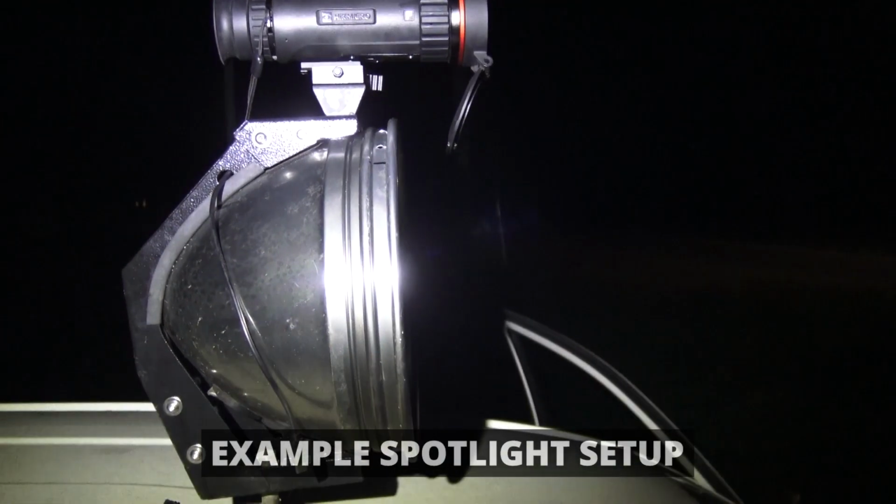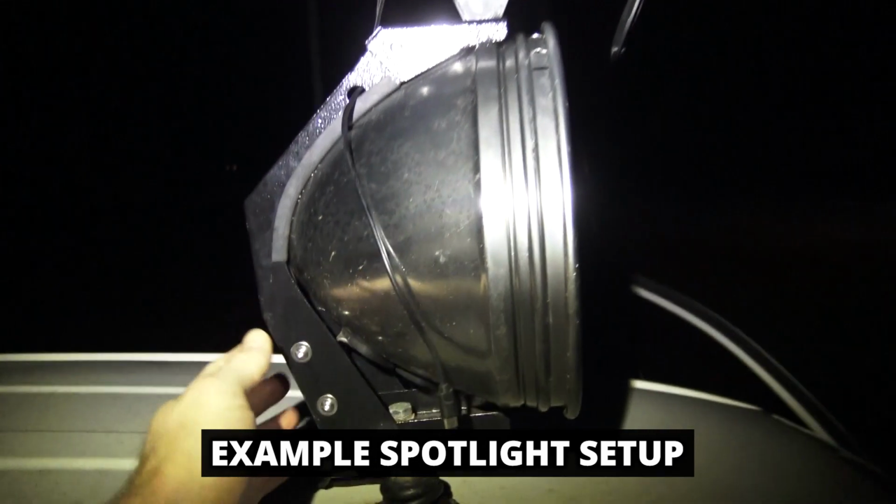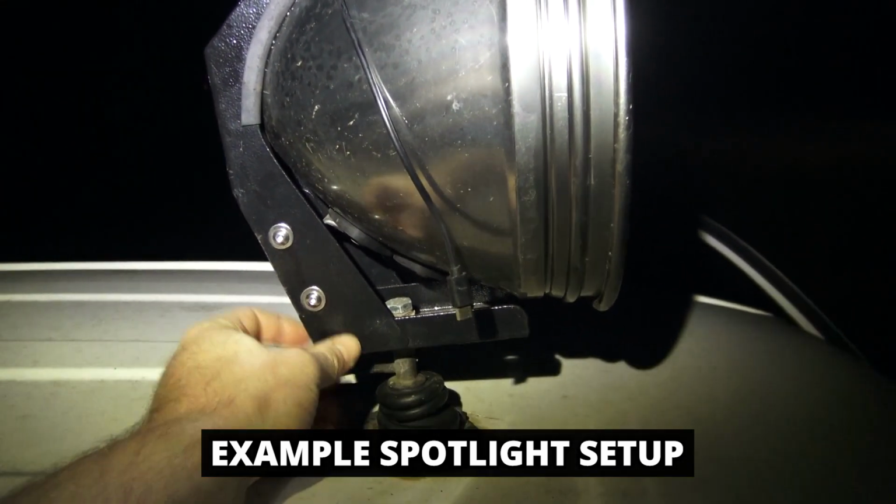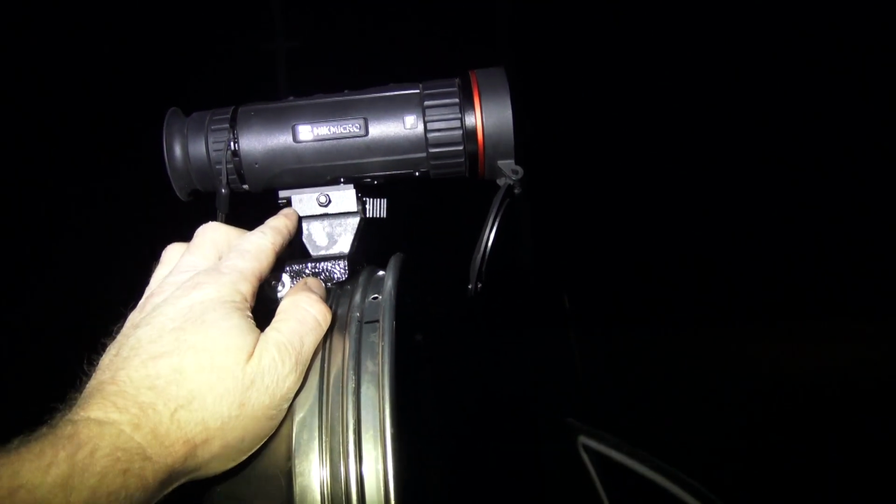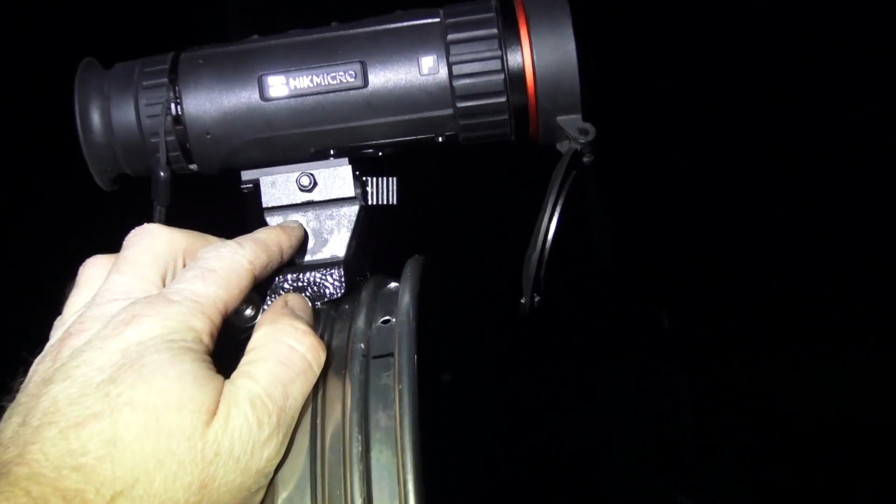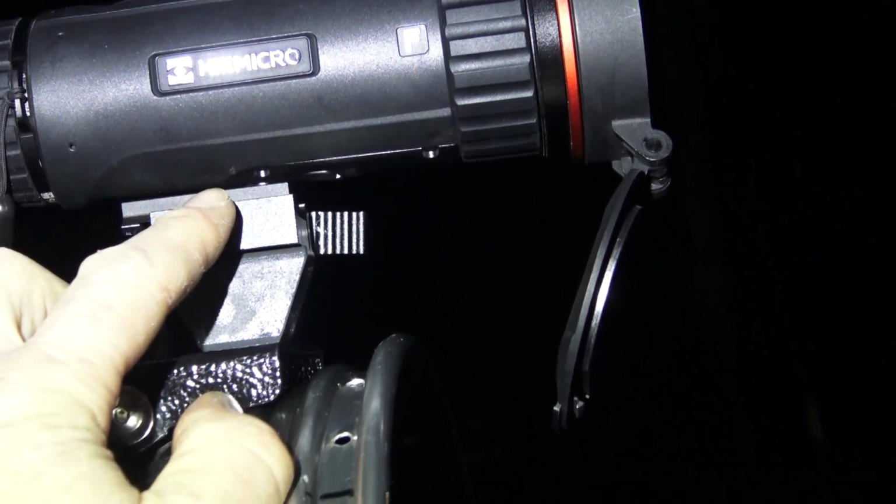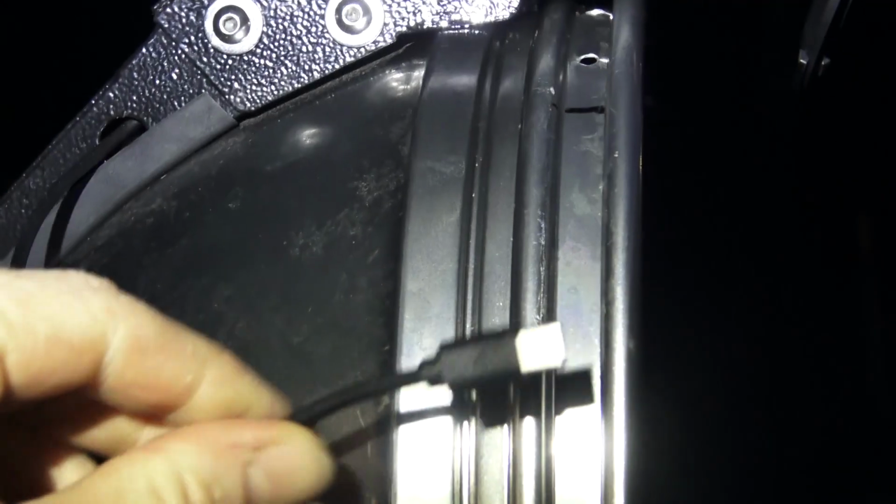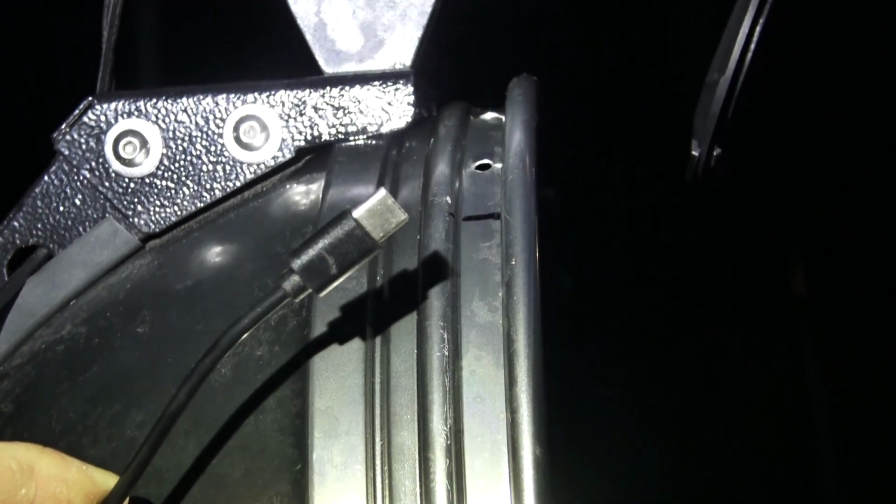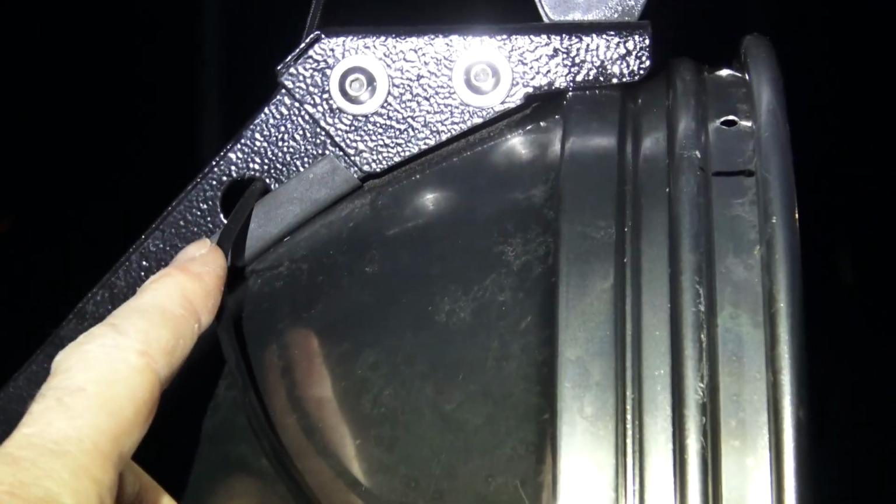Alright, I thought I'd give you a quick rundown on what I've done on our Hilux here. So we've got a Wild Game Innovations bracket, comes around the back here. We've got a 9-inch power beam. We've got the SmartRest quick release attached to our thermal here. Makes it easy to get it on and off, and we can still access our charging port. Now the Wild Game Innovations bracket comes with a power supply inside it, but you do need to feed 12 volt to it from somewhere.